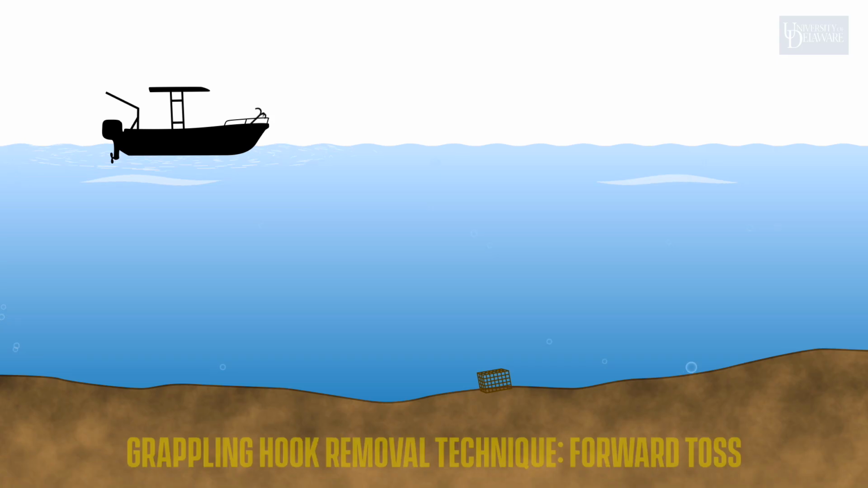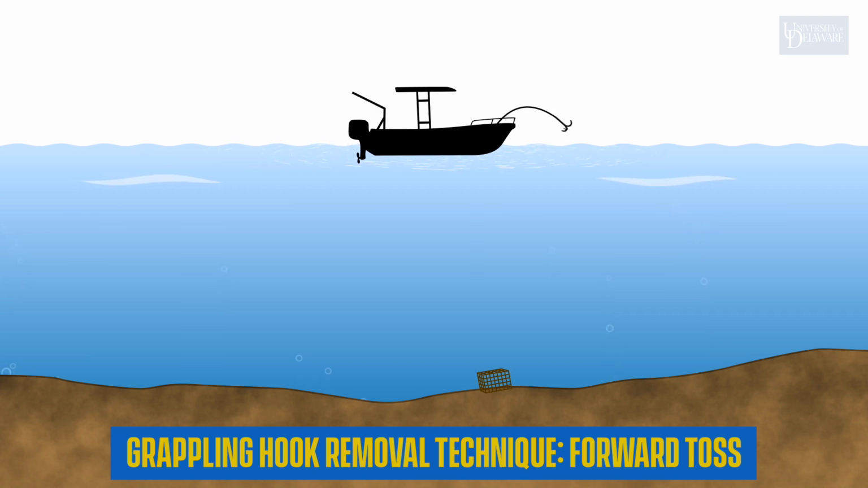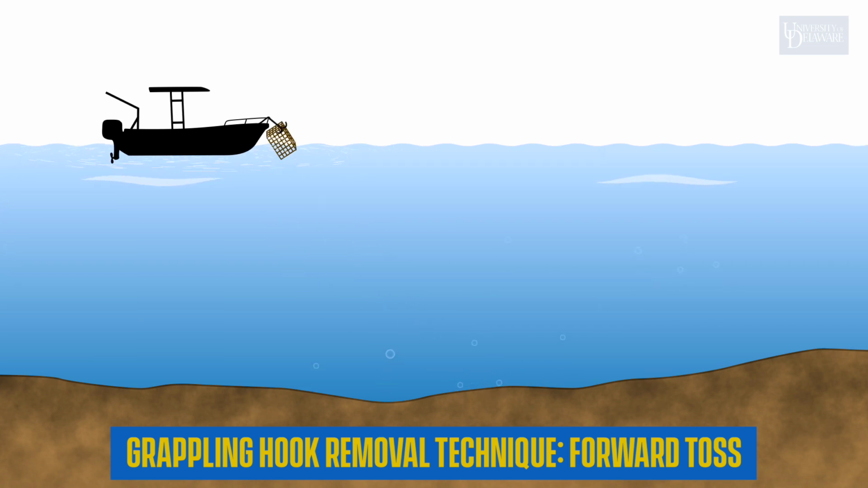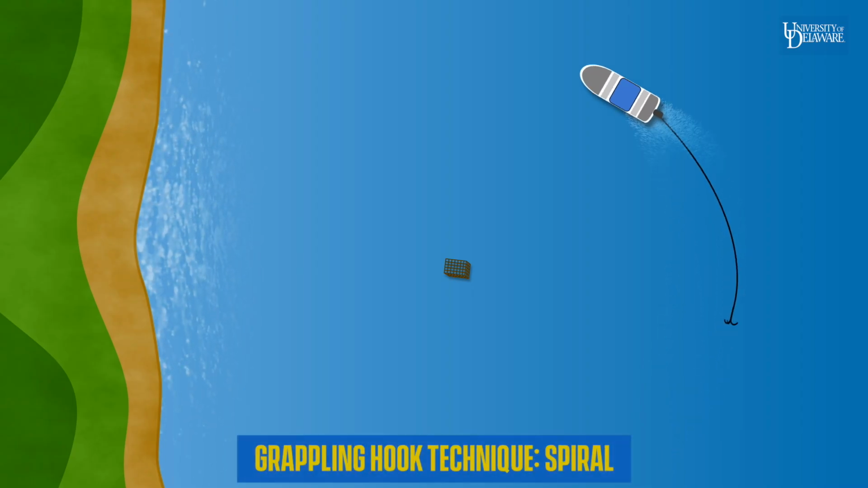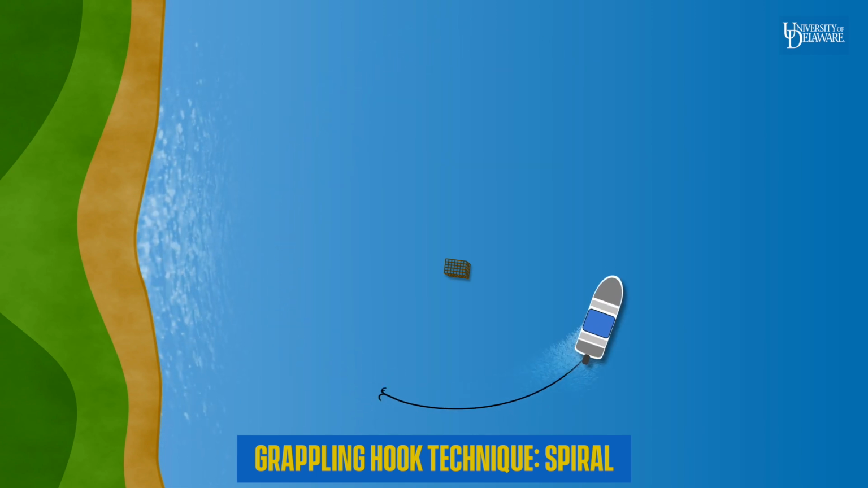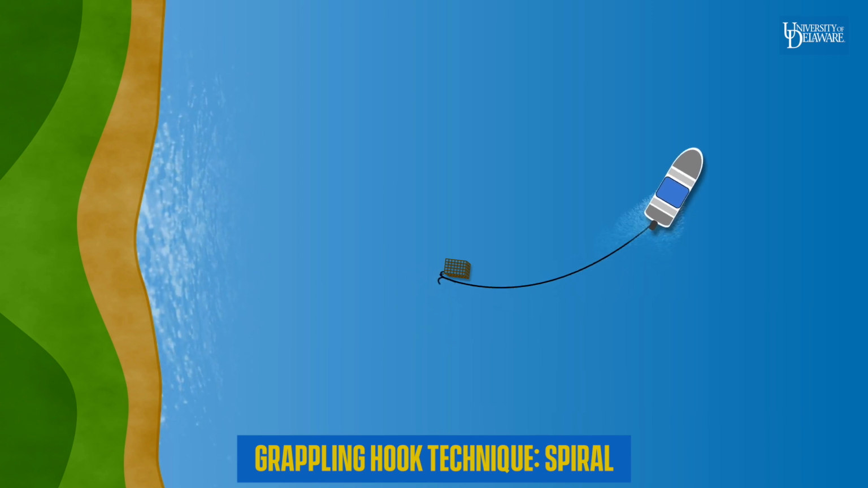Some folks find that a direct approach works best. Drive the boat forward towards the pot, toss the grapple straight at the pot or just past it, then either let the boat drift or reverse backwards and drag the grapple over the pot. Others prefer a spiral technique, dragging a grapple on a long line cleated to the stern of the boat in a circle around the trap to ensnare the pot.